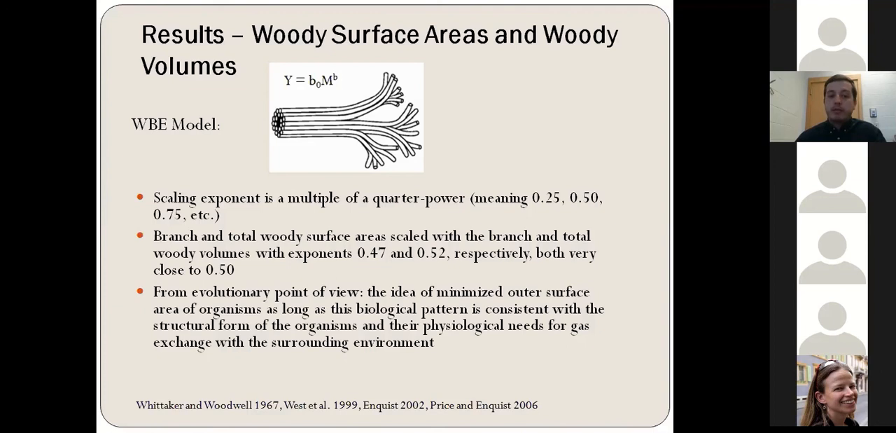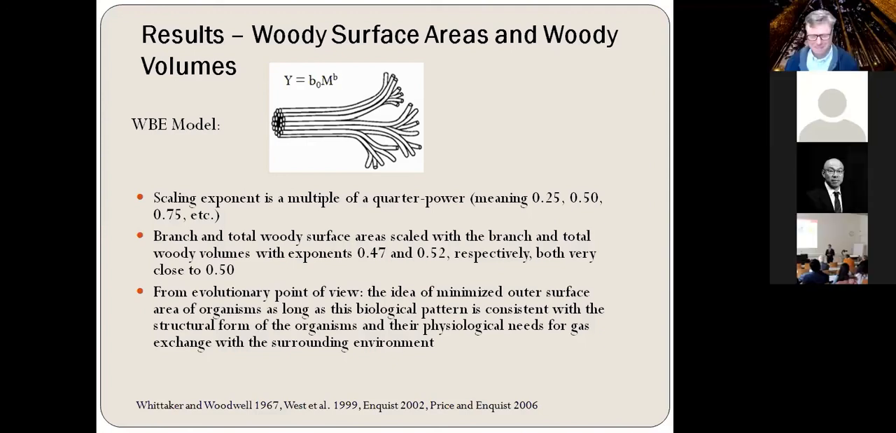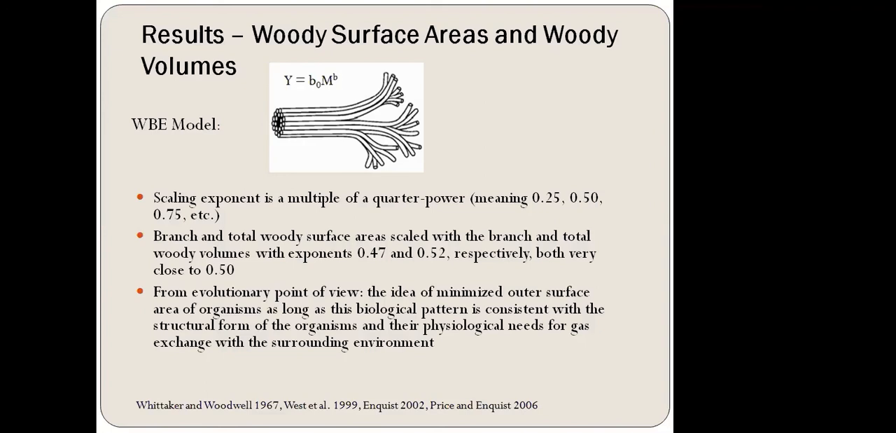In our study, we found that the branch and total woody surface areas scaled with the branch and total woody volumes with exponents 0.47 and 0.52, which were both very close to 0.5, which is the theoretical expectation for the scaling exponent based on the WBE model.